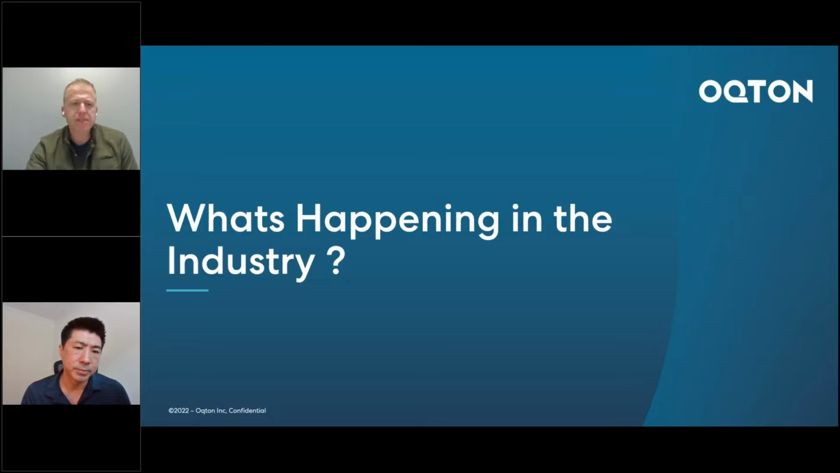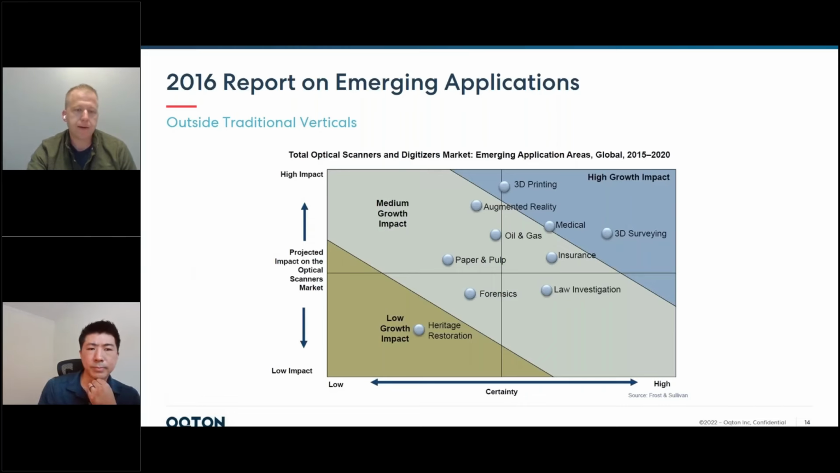Yeah, it's important to take a look at industry reports and market reports to verify your assumptions on what's going on. And I really like this chart because we're a big company that buys market reports sometimes. This one is a 2016 picture, and I like it because it shows a prediction. In 2016, there's a prediction that by 2020, you're going to have this graph of applications where the certainty that 3D scanning will have a high impact is here.